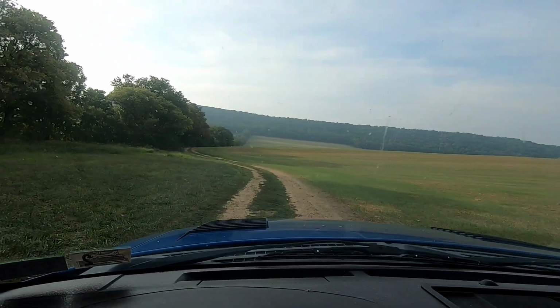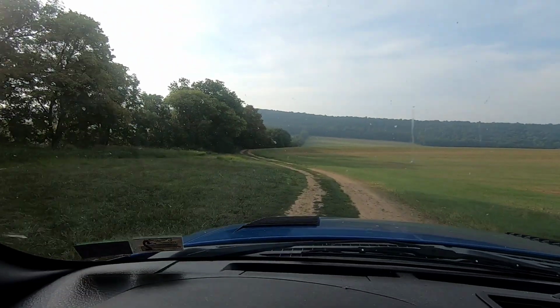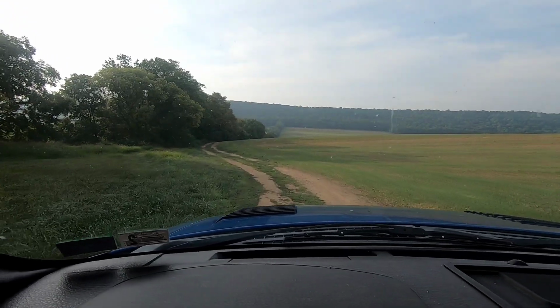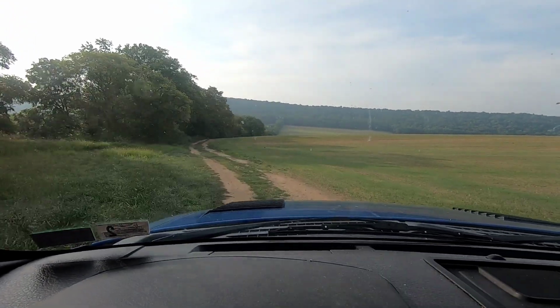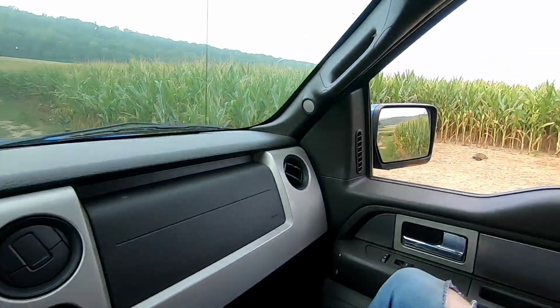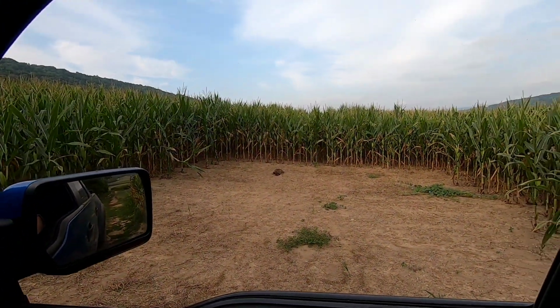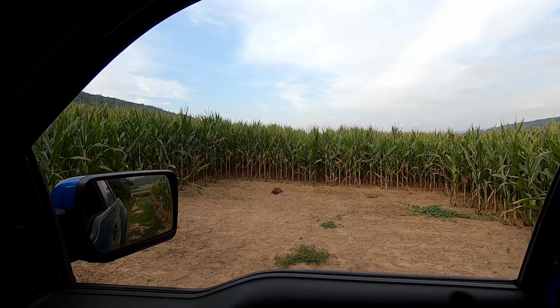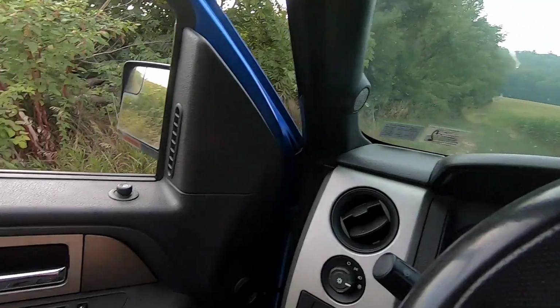We'll go up here and check these trail cameras up here on this track, and we'll probably pull these trail cameras down and focus more on the other track, and I'll show you guys that here in a little bit. Well, somebody was up here anyway. Looks like somebody at least has permission to groundhog hunt.